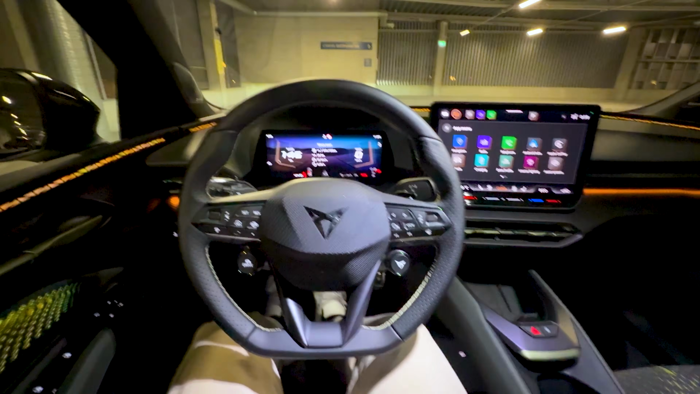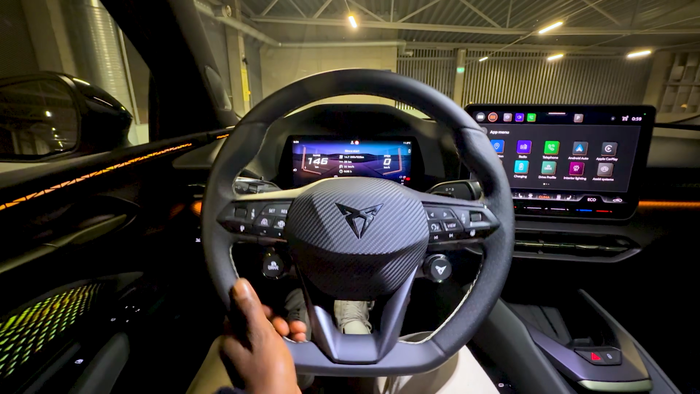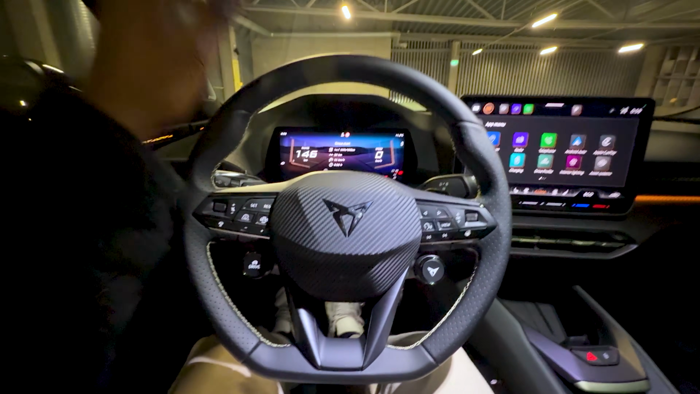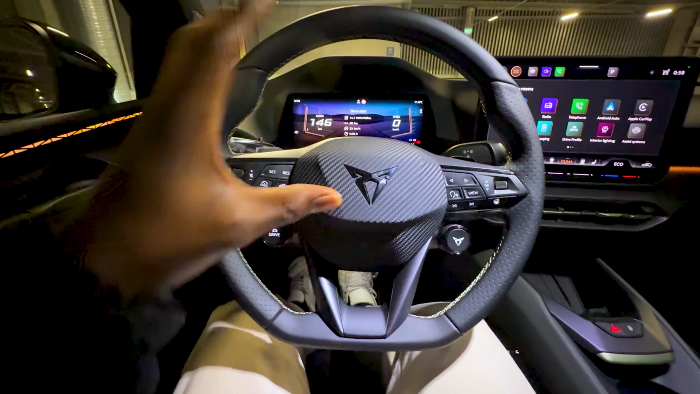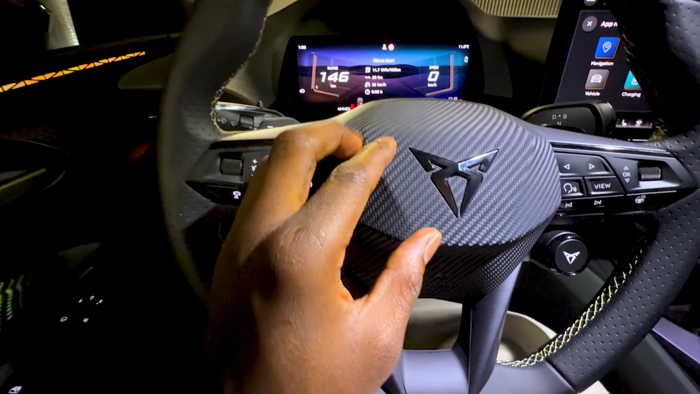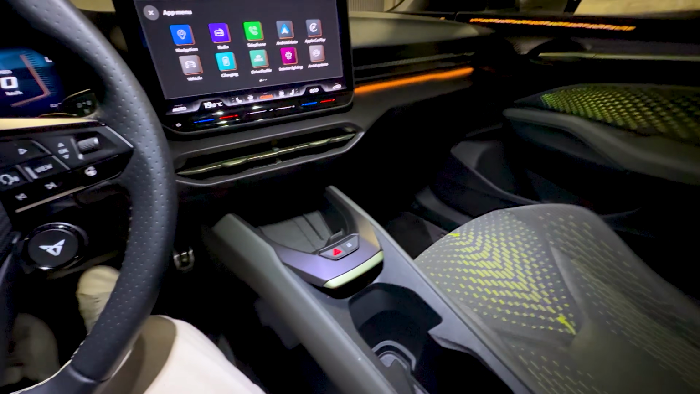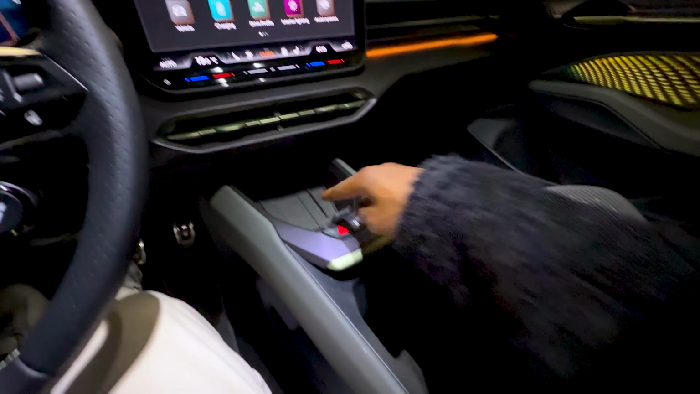That's good. Even the interior of this car, you can see how nicely designed it is. This steering wheel, you have your traditional flat bottom steering wheel. You have this almost carbon fiber, 3D printed material which feels good. It's a very sports car design, like two cup holders, charging pad here.